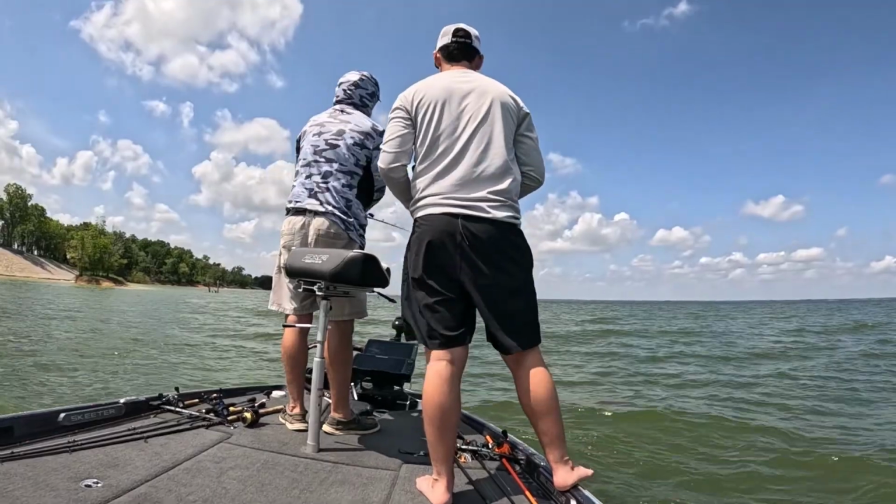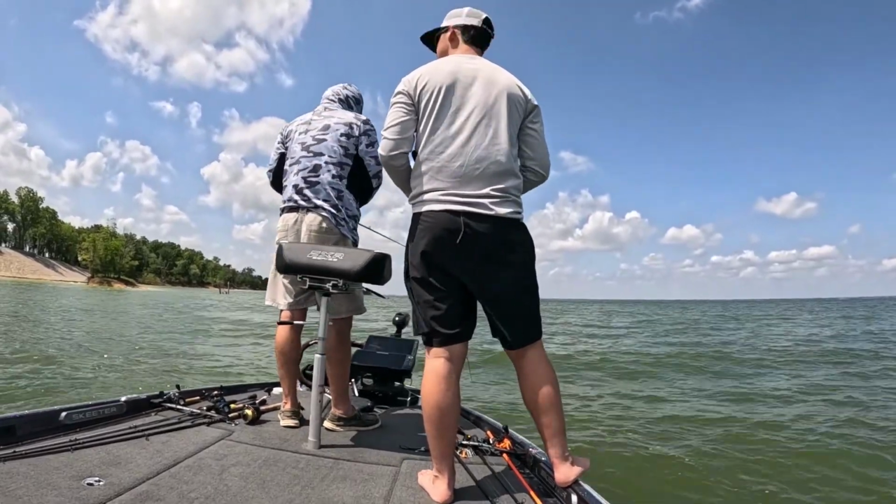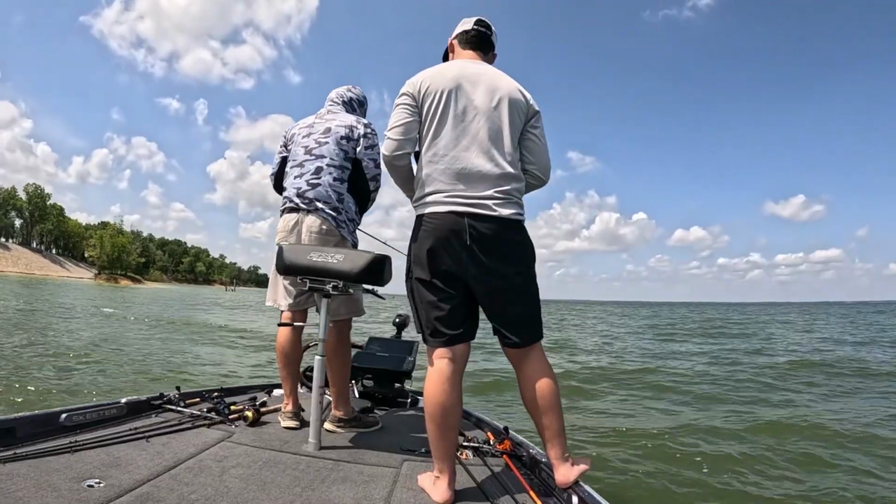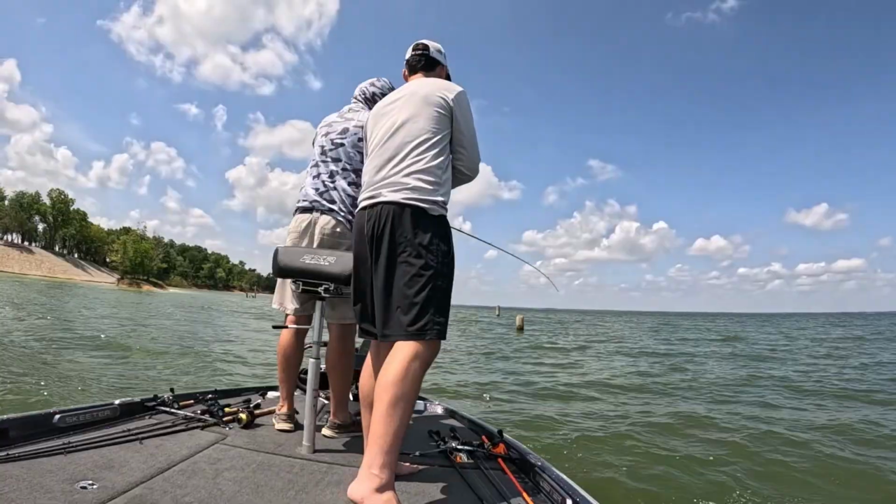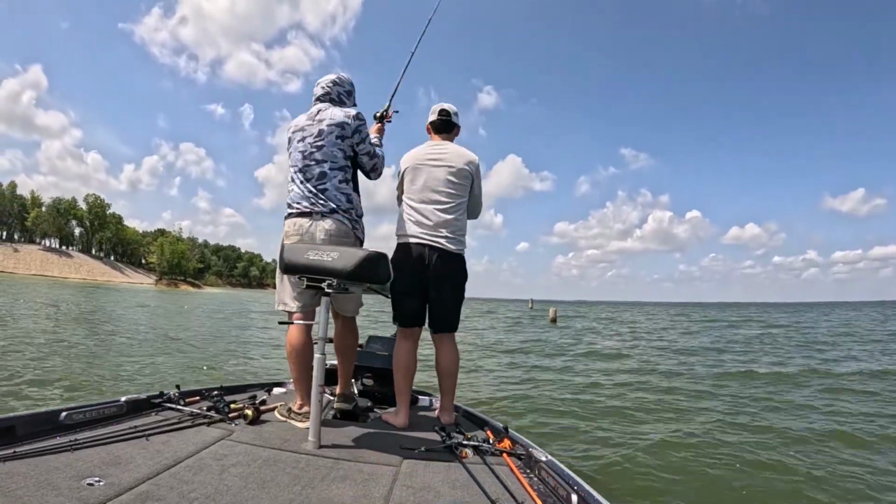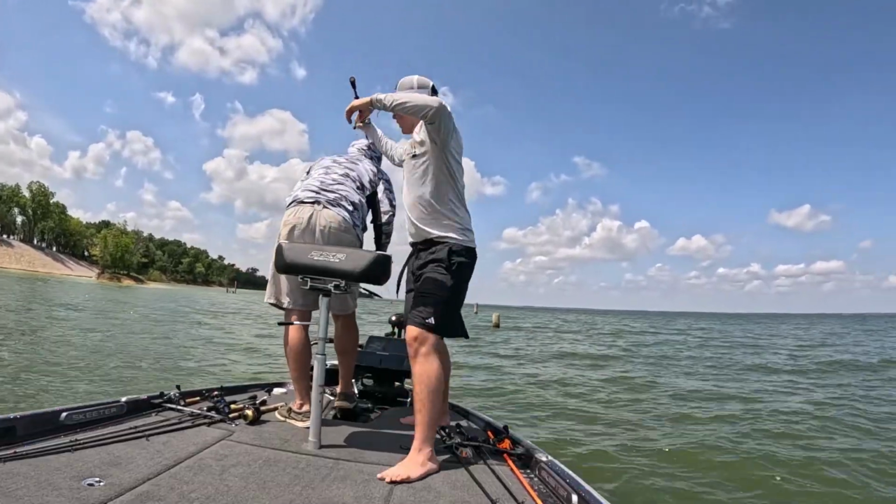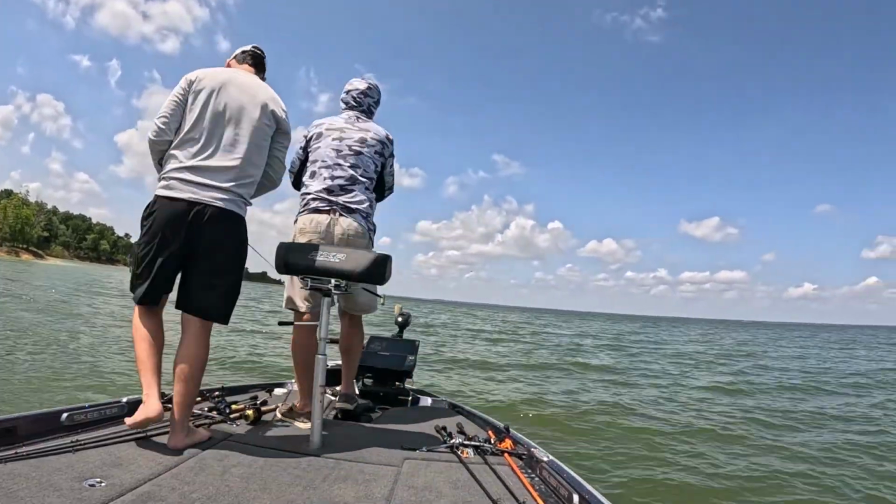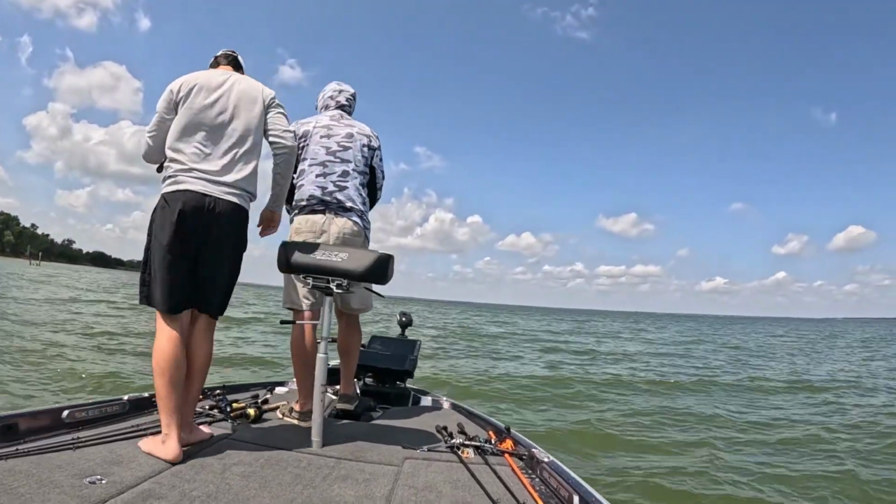We're out here checking out some wobble head action, jig action, some eco action, and deep cranking and square billing around some rocks. Oh, got hung up there. We're gonna go through a couple of things and try some different techniques and just teach these boys how to get better.